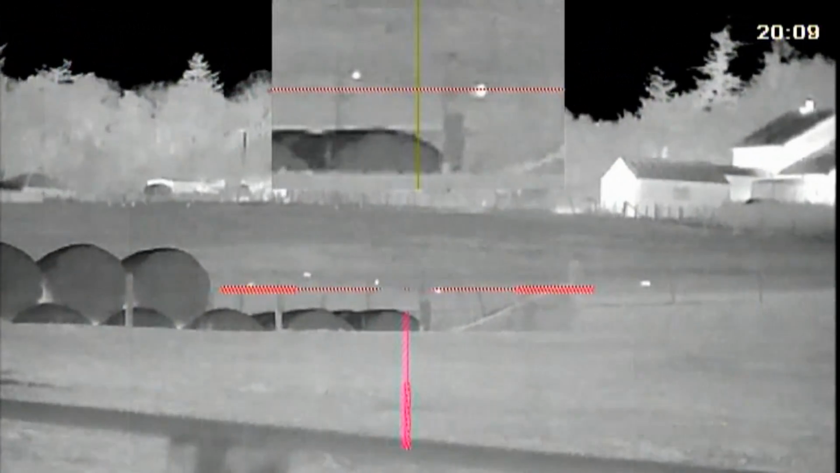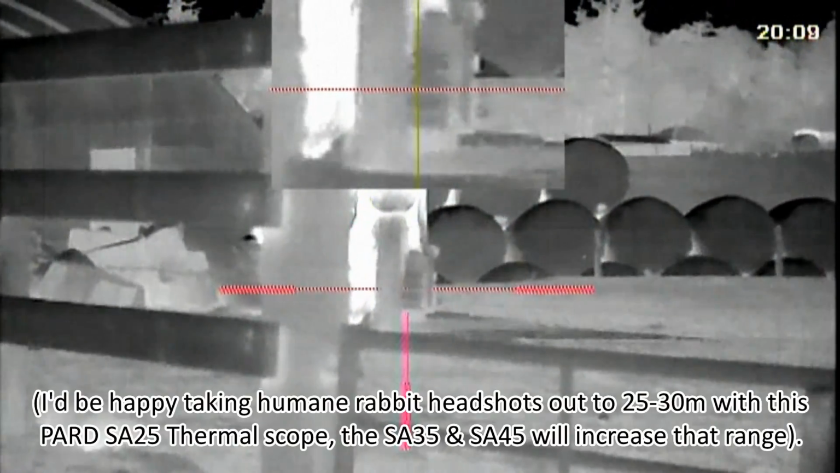Right, that's on 2 times mag. So the PIP main window is 2 times, the PIP window is 4 times, and that's a horse munching away on its back. So that's a pretty clear view of these rabbits at the sort of ranges you could engage them at. That's the sort of view you're going to get. I would be happy with this, taking headshots with rabbits out to about 25, maybe 30 metres tops.